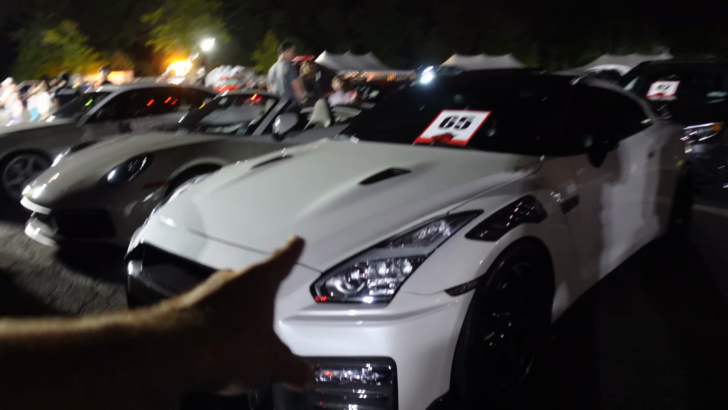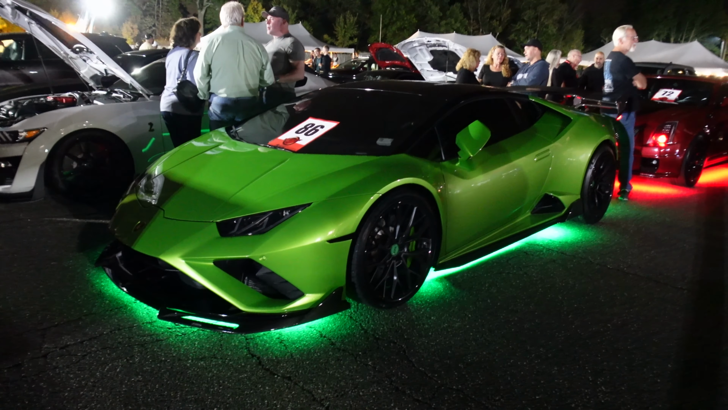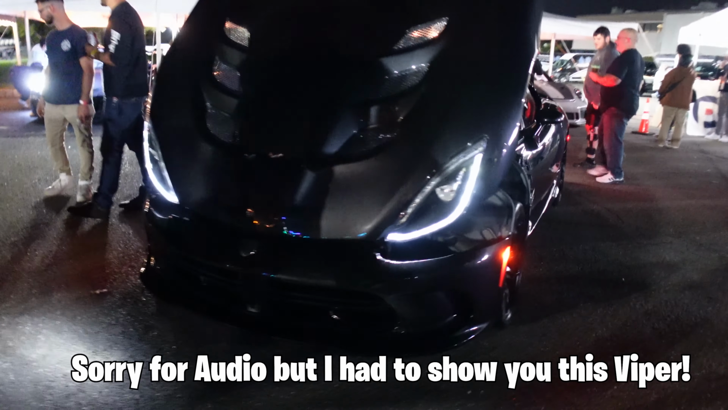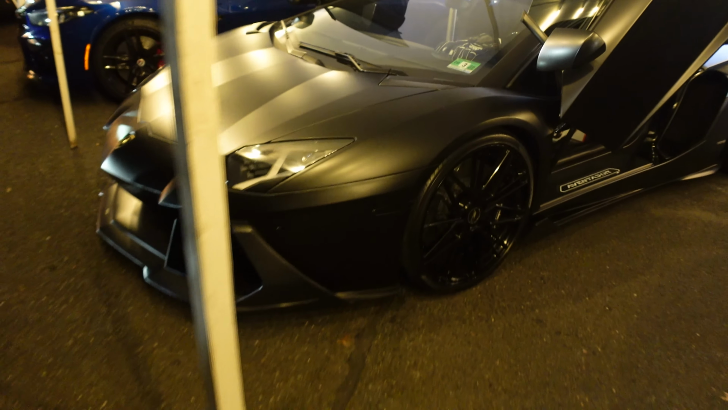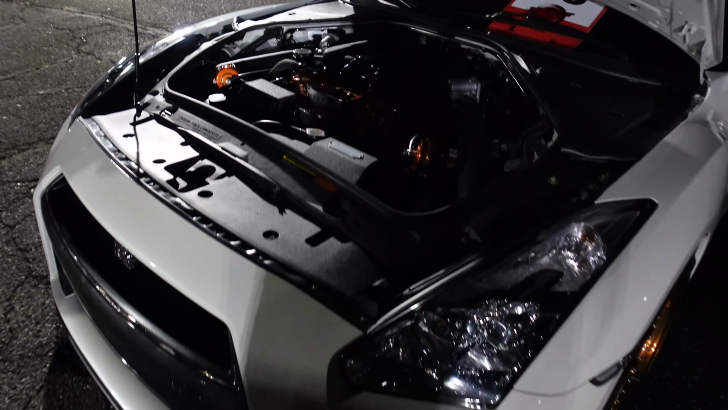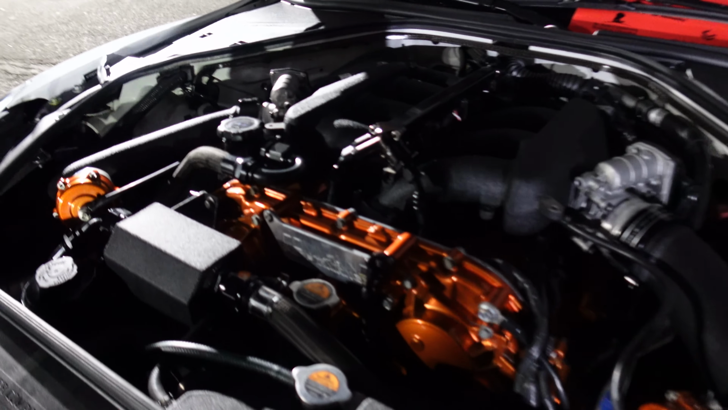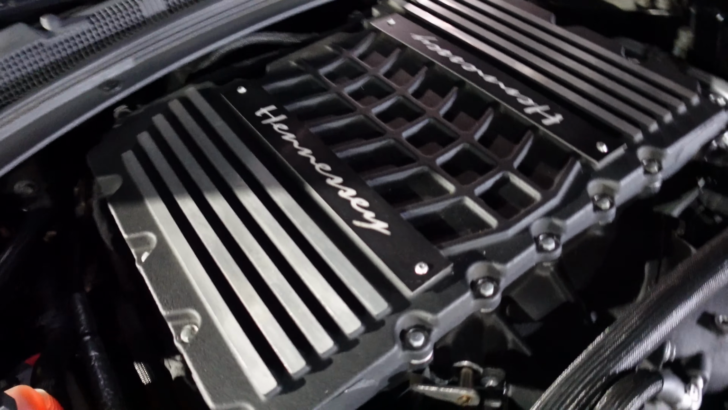Out of these two cars, what are you taking? Nissan GTR or Audi R8? You can't race with the windows open because it acts like a parachute.